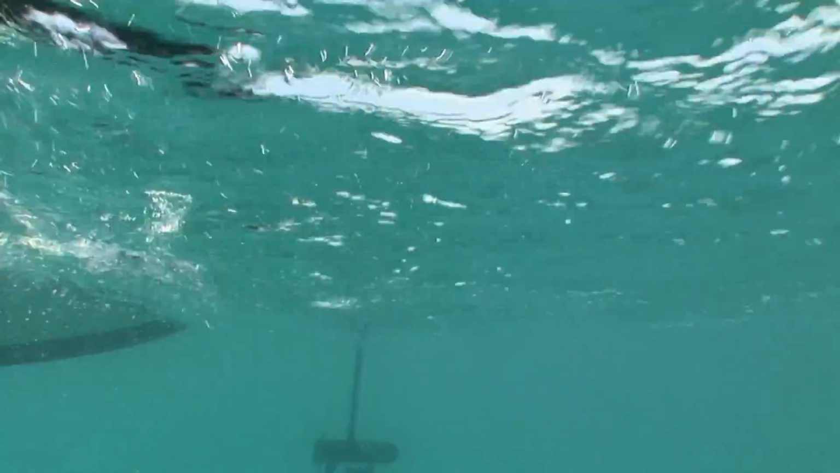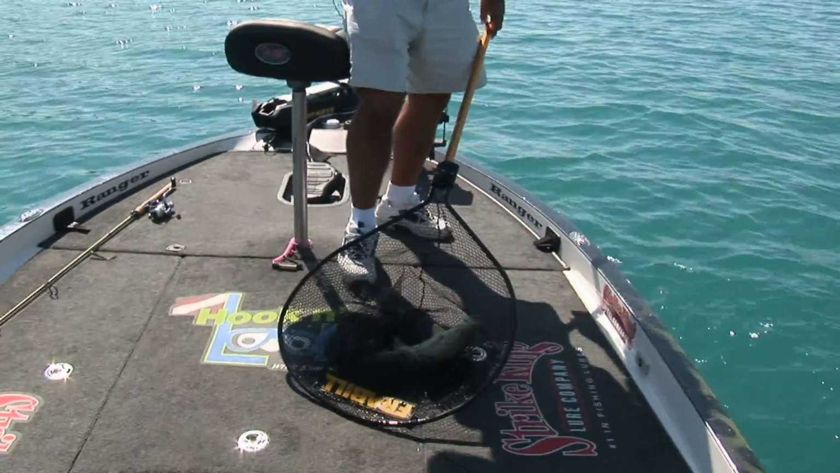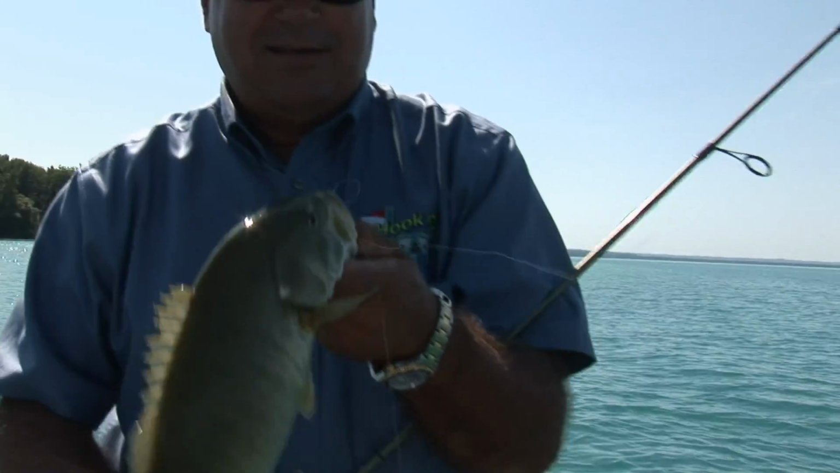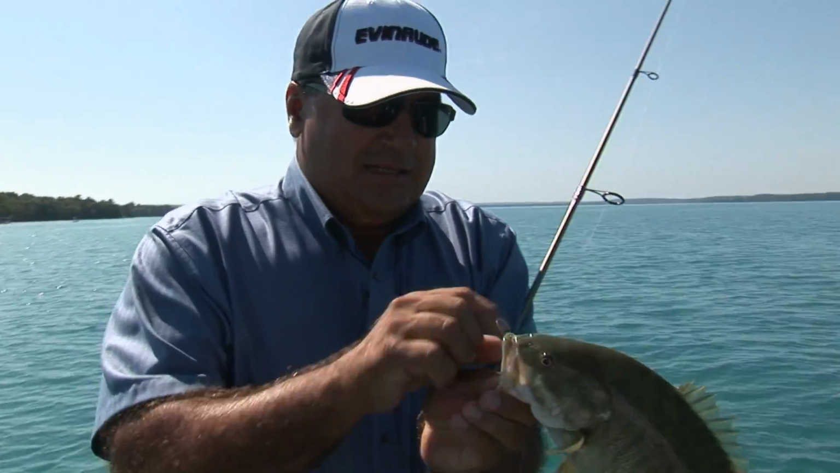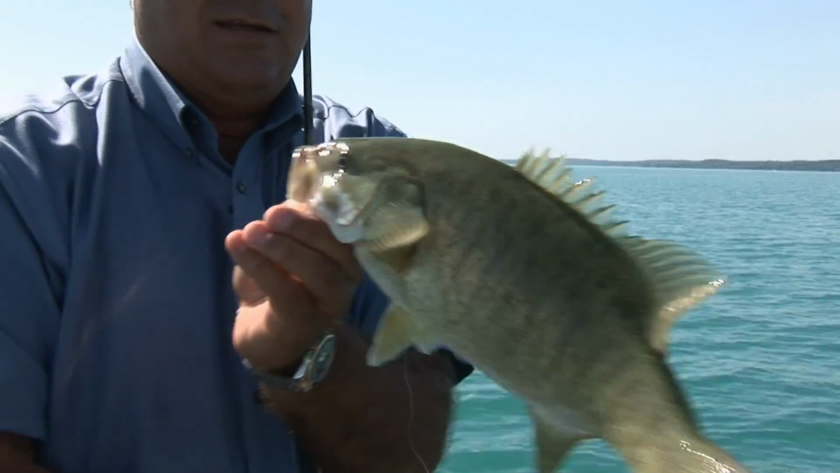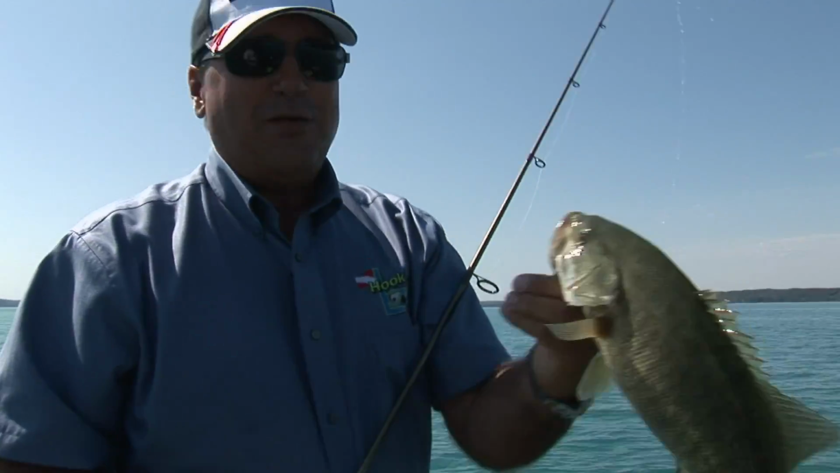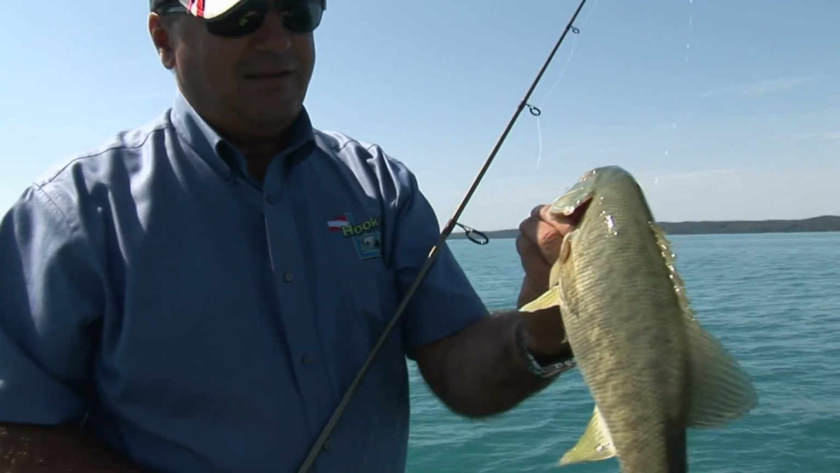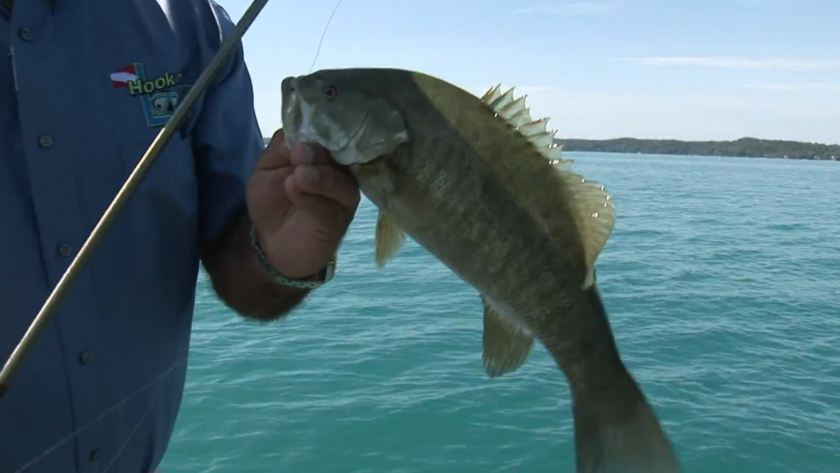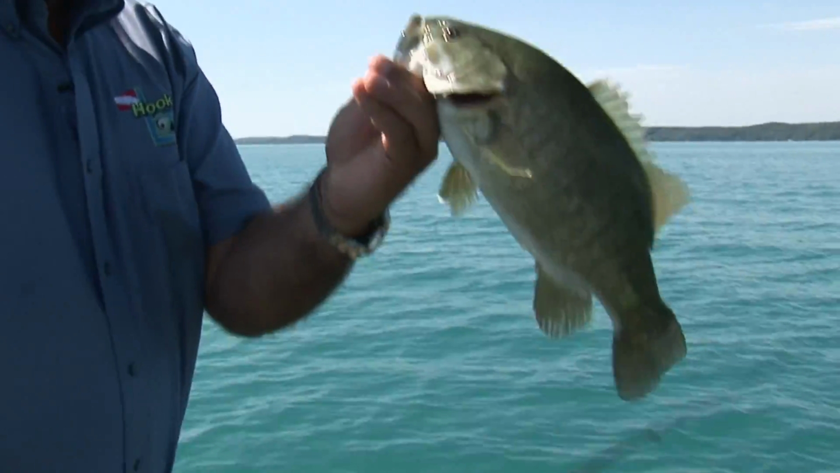All right. A little chunky. Now he ate that little baby rodent. It's gone now, but that ain't all bad. Look how pale they are in this lake. Oh, we'll get down there and catch another one. Heck yeah.